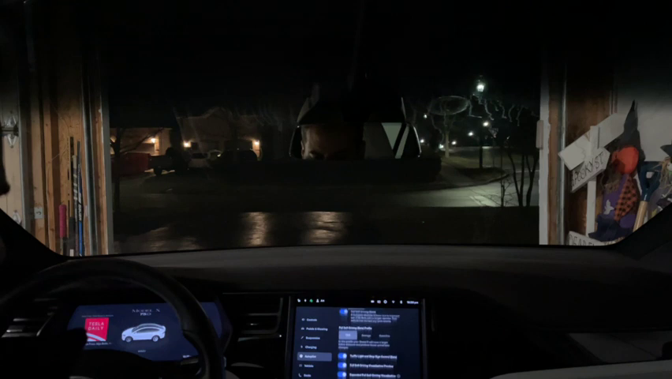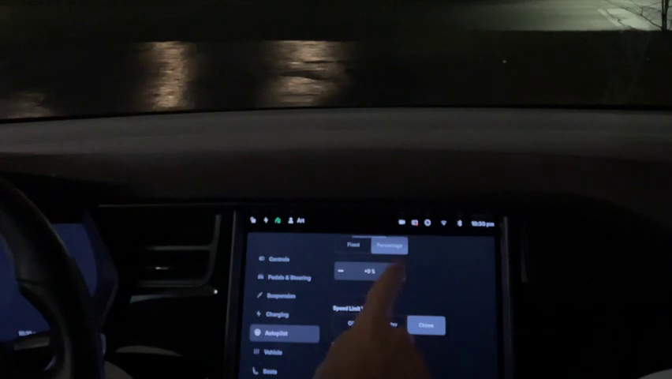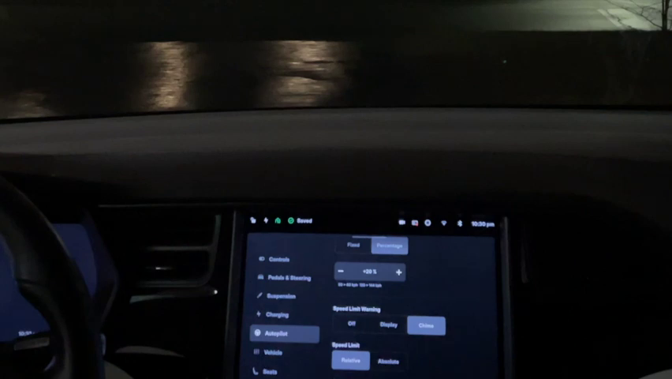So I've been experimenting quite a lot with the FSD beta over the last 24 hours, and I made a few decisions. One is to go to my speed offset under autopilot and just set it at 0. It used to be, you can see this in a previous video, set at plus 20%, and that made the car speed around all the time at 20% above the speed limit.